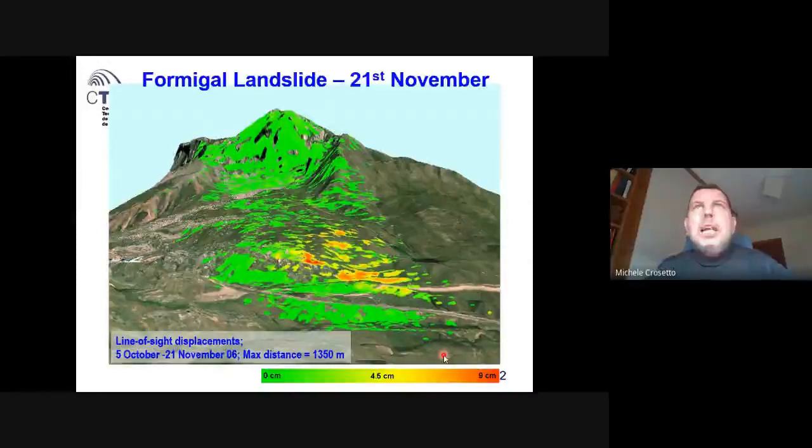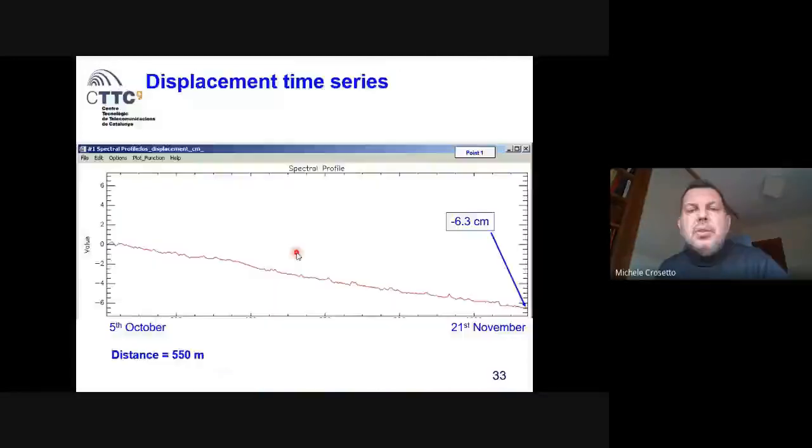This is just a two-dimensional representation of the movement. Of course, for any measured point, we have the entire time history, so the time series of the deformation. This is an example of a point located at 550 meters, starting from 0, going up to, in this case, 6.3 centimeters.